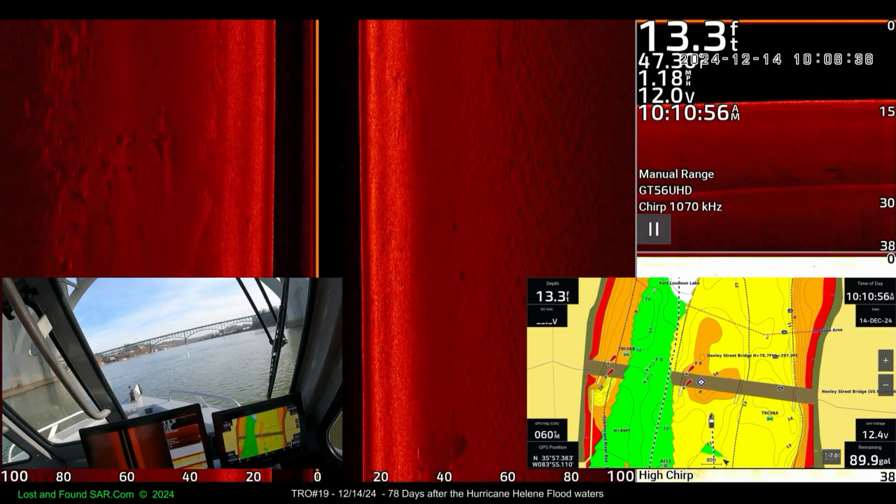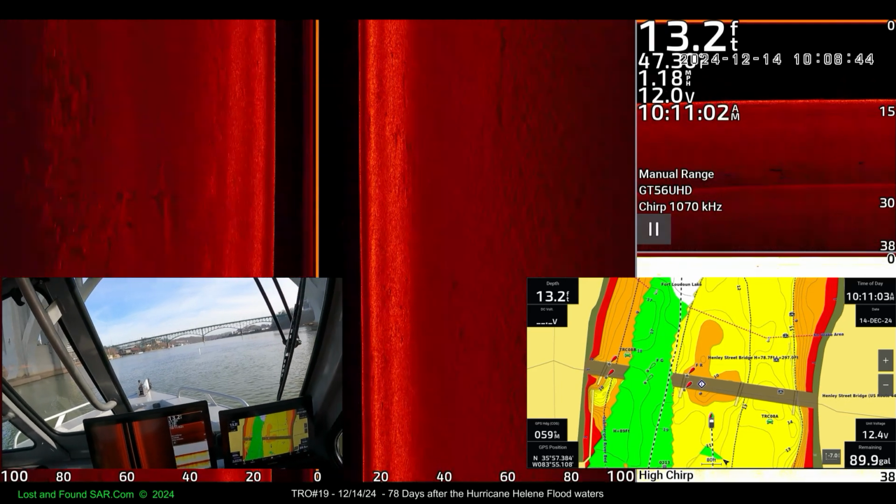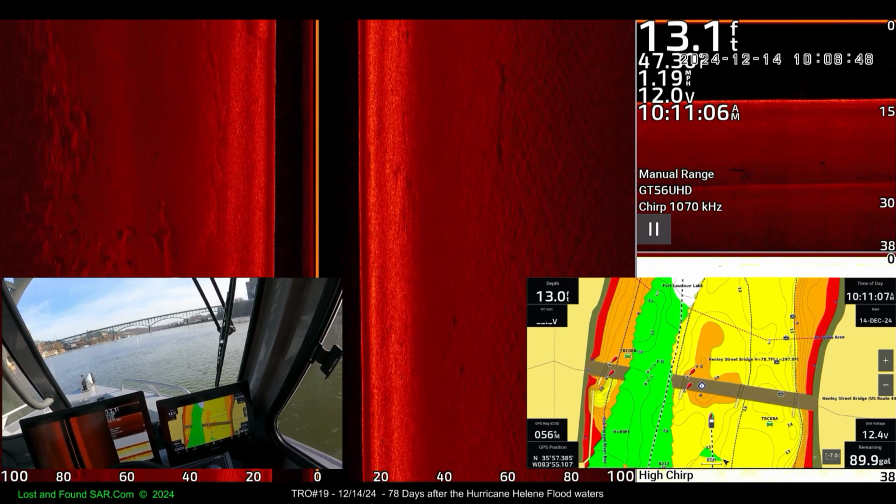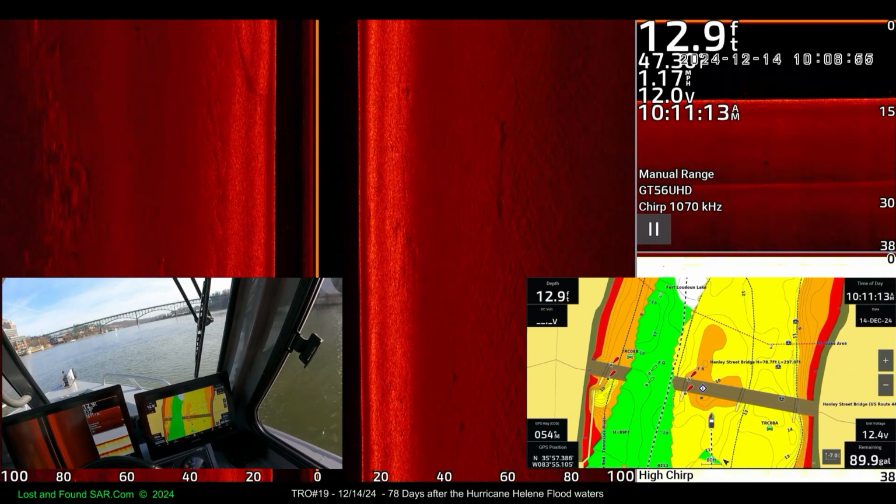Back in the day, this was all land right here. I mean, there were trees and bushes and stuff growing on it back in the 1800s or whatever. Yeah, I'm guessing that. I can't remember now. I went to the archive pictures that I found. So they've dredged all this out.